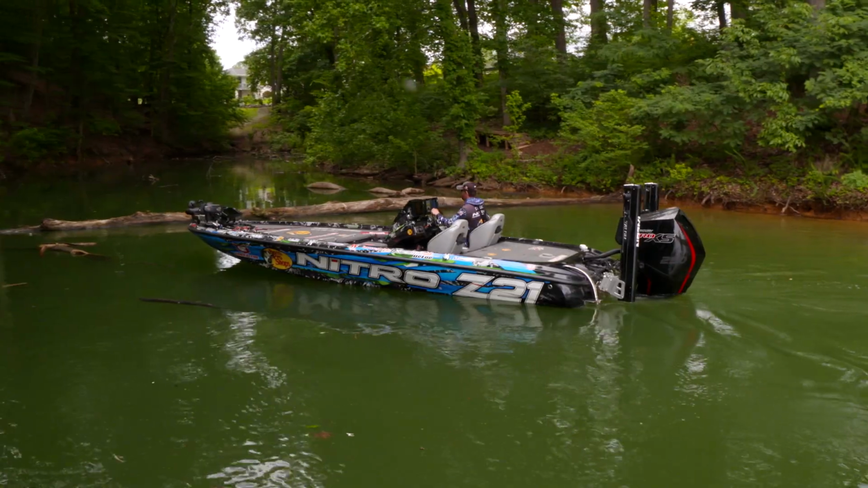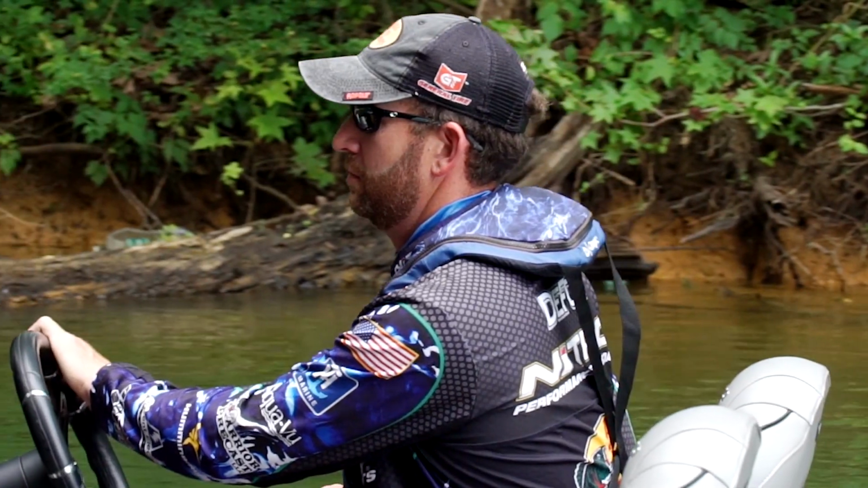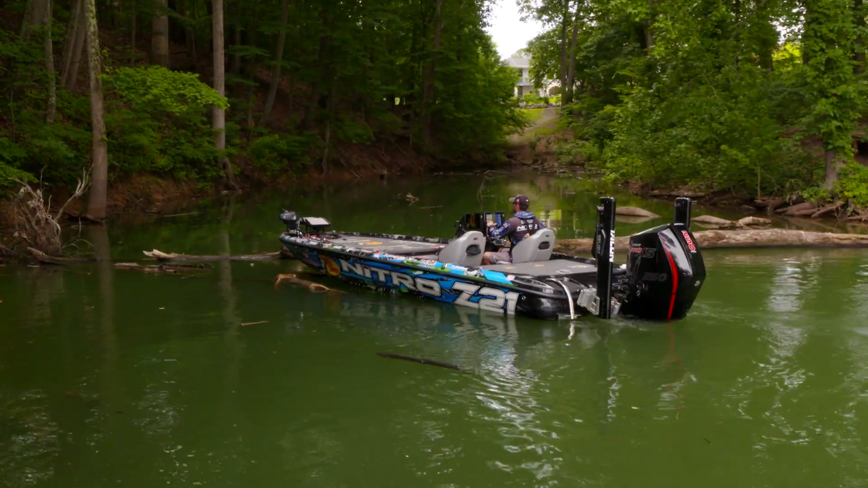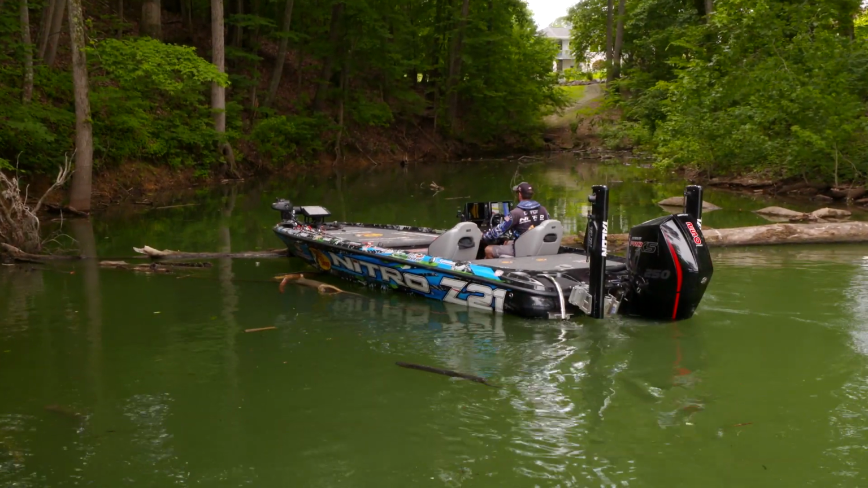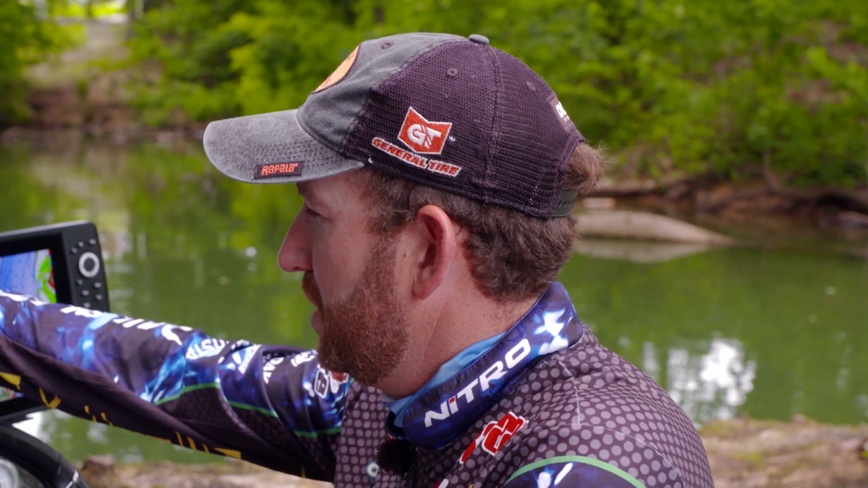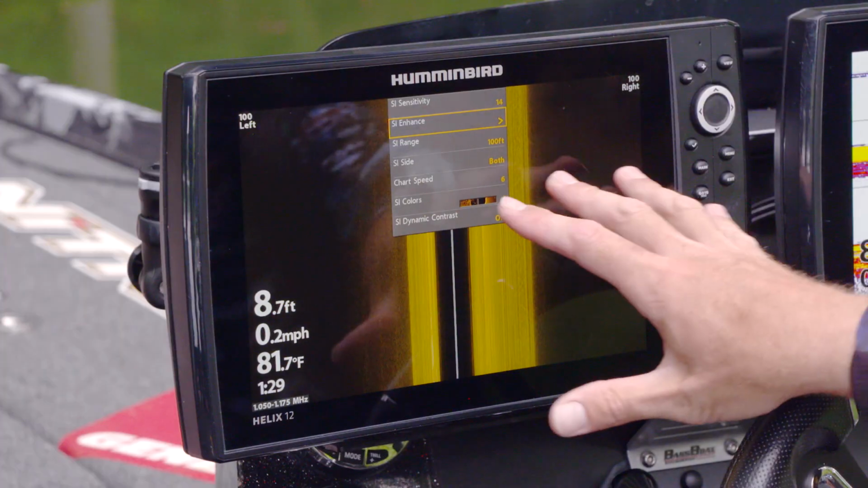I wanted to pull in here, get in the shade where you could really see this screen well, and go through a few of the menu options that I adjust that helps me really be able to see all across the country in a lot of different scenarios. So looking at side imaging picture here, there's a few things that I'm going to adjust.